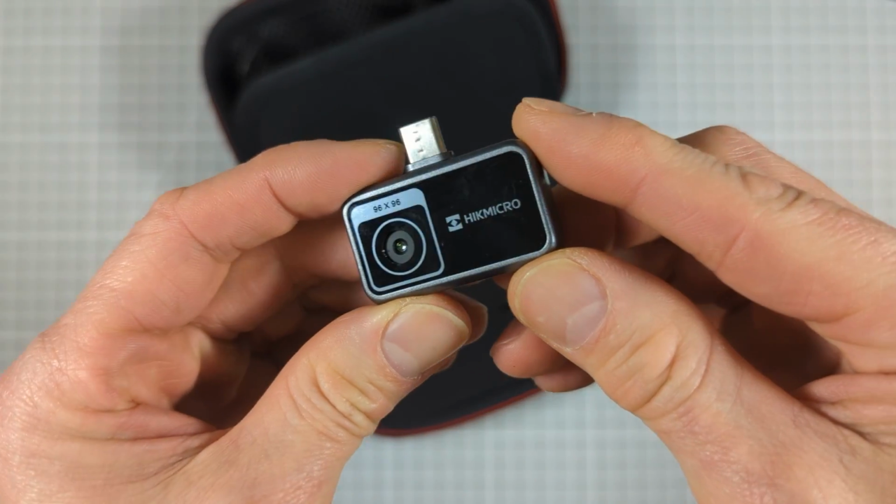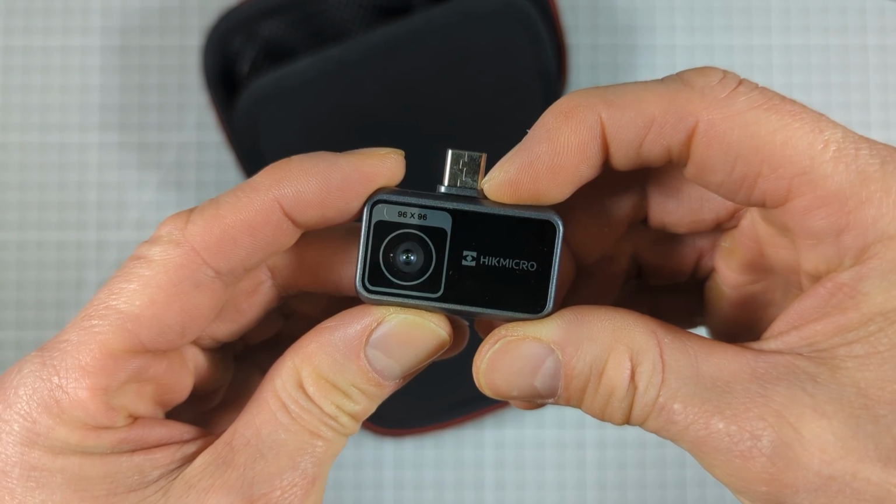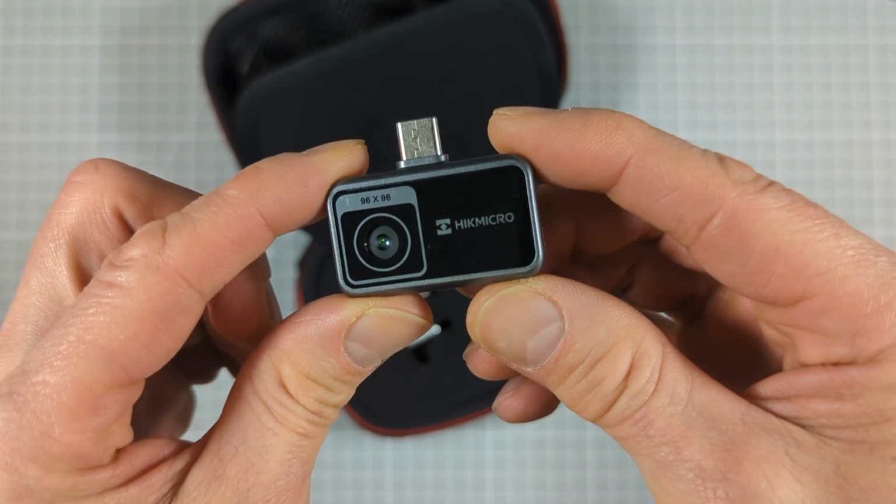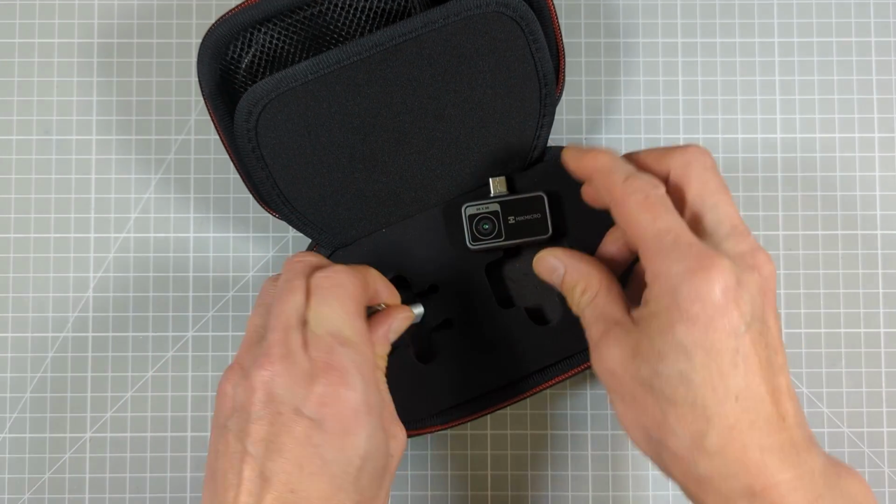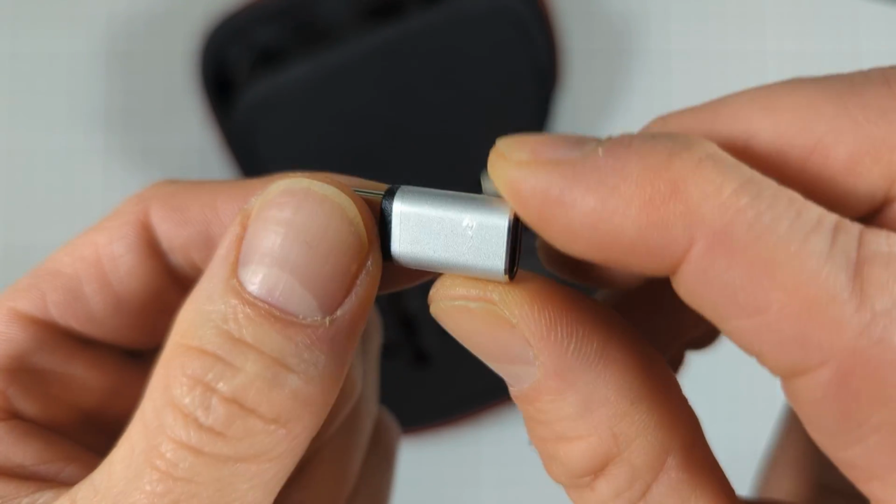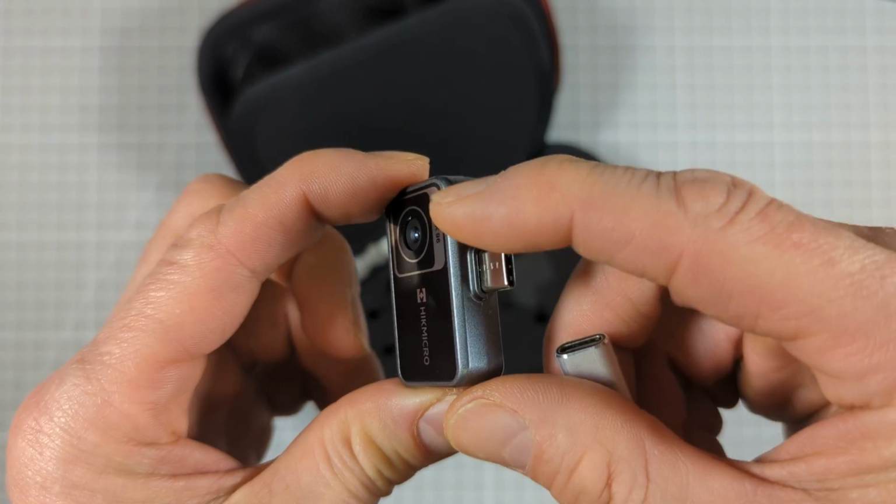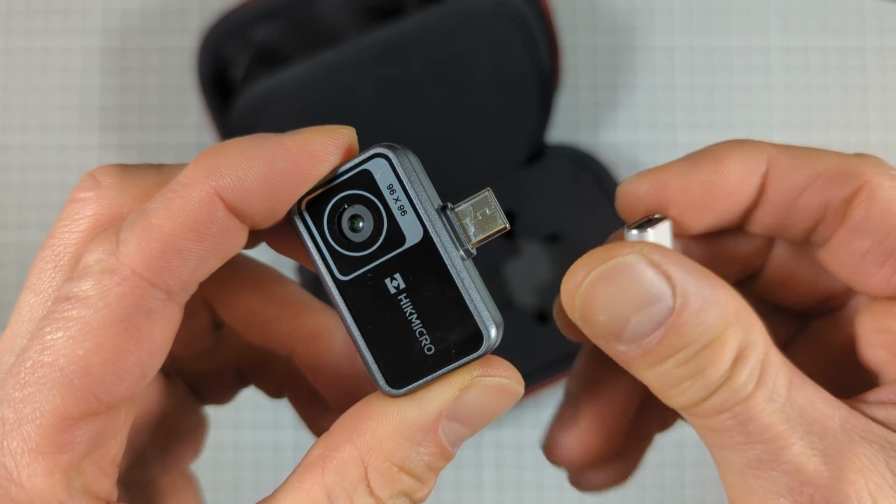So this of course then is the actual camera itself, and this is designed then to either plug into the USB-C port on your phone, so we'll just plug directly in there, or we can plug it into a computer. And to do that, we will need to use these various adapters. So it comes with a range of adapters. So we have a USB-C to USB-C extension little device here. And really what that's for is if you have a case on your camera, this edge of the camera here will probably butt up against your case and you won't get a good connection then through the USB-C port.